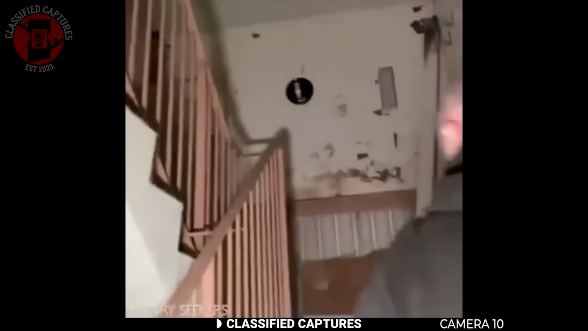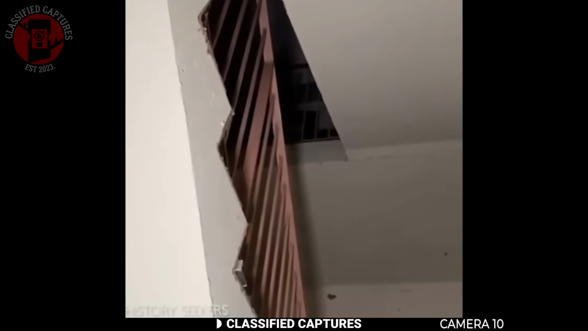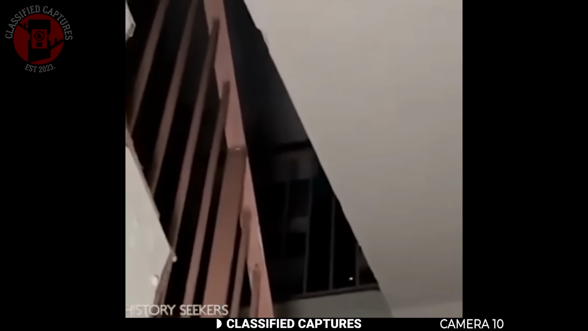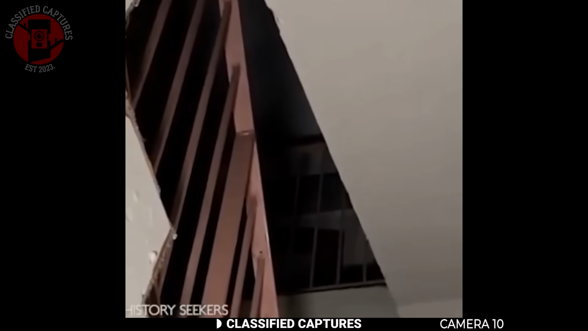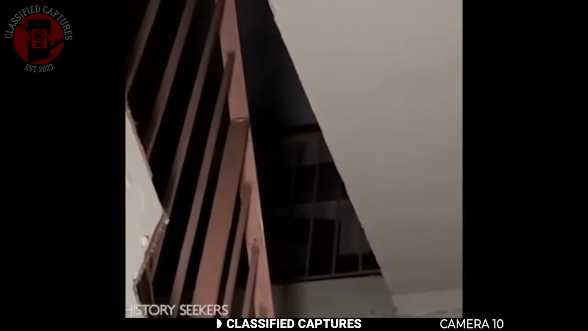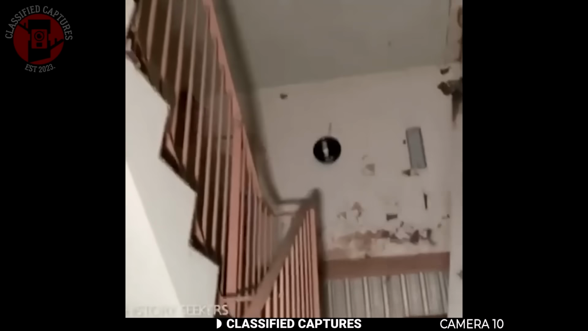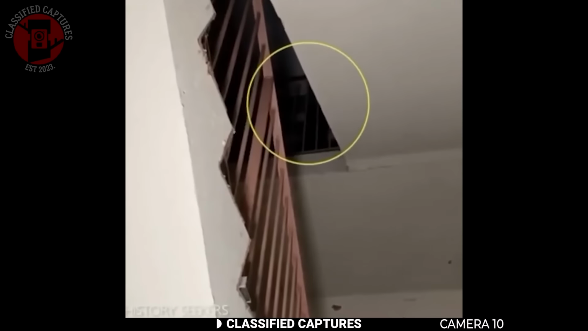Some explorers visited an abandoned nursing home, curious to see what was left behind. While they were inside, standing on the old staircase, they suddenly heard strange noises coming from the floor above them. They pointed their camera upward, expecting maybe a rat or a bird, but instead, they captured something far stranger. A dark, shadowy figure was walking slowly away from the stairwell before disappearing down the hall.